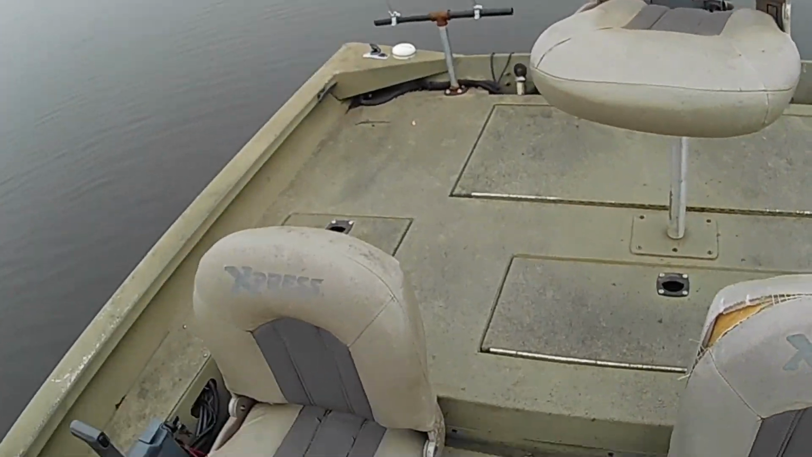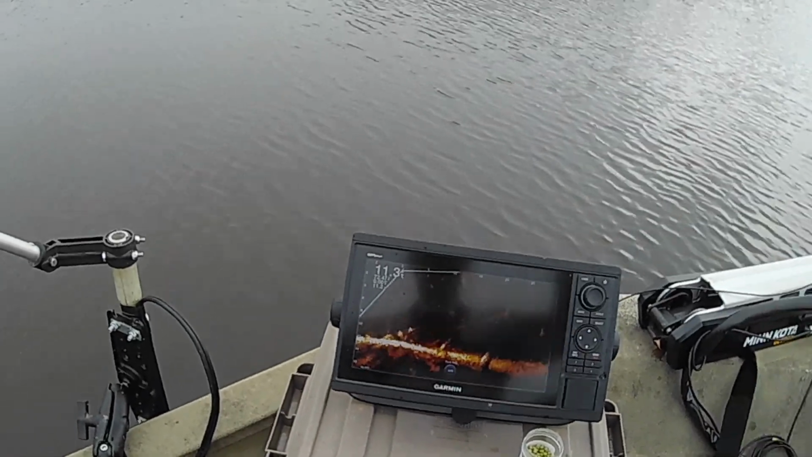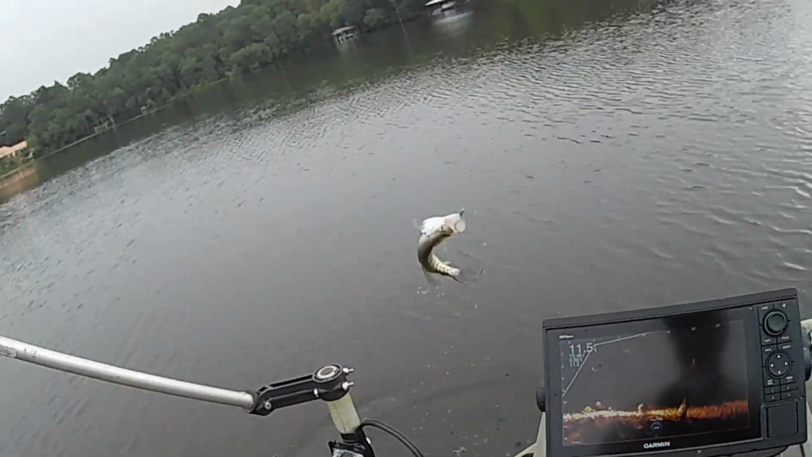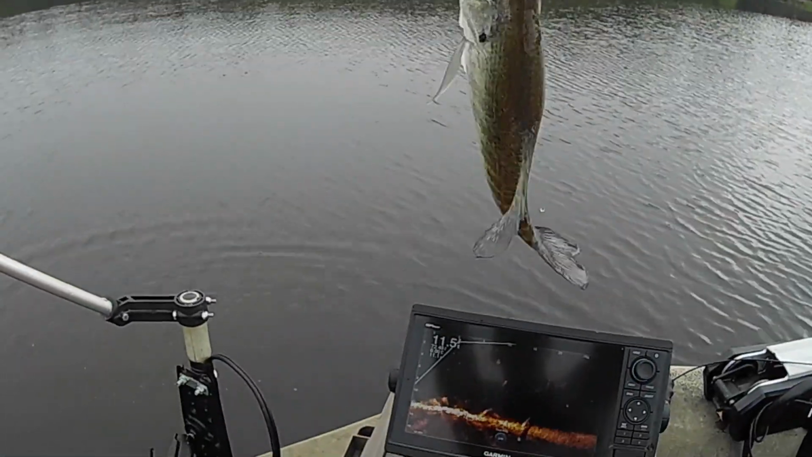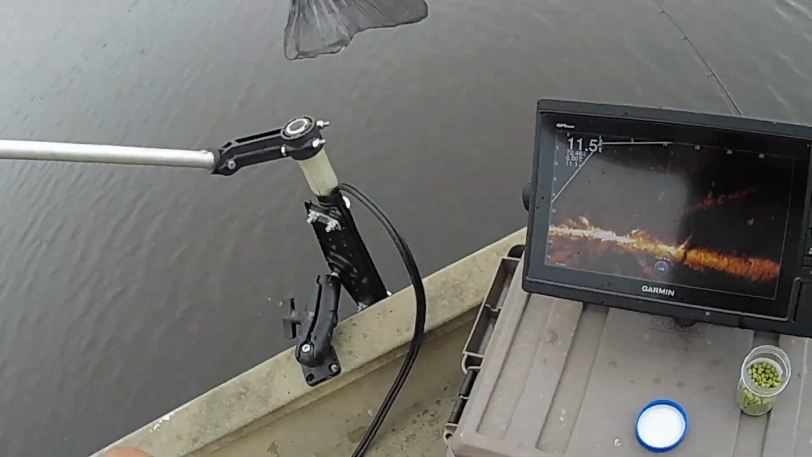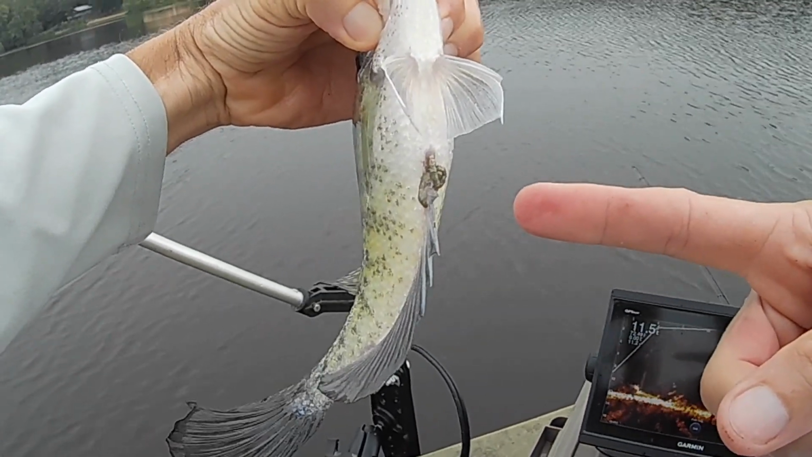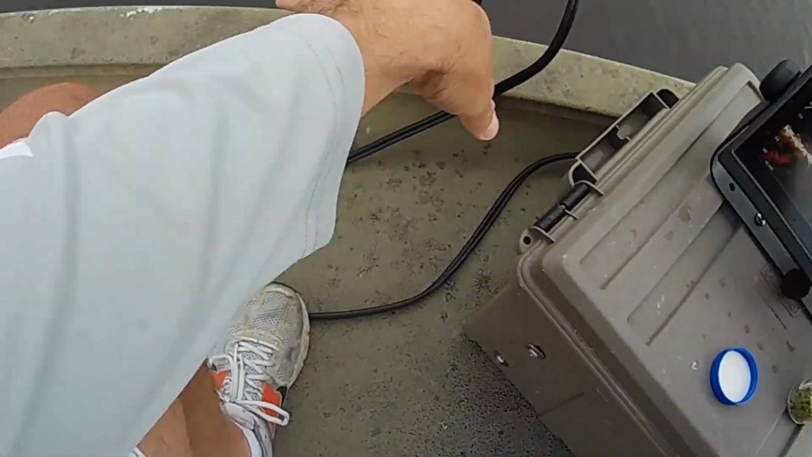I'm gonna save this one for a little bit here. Oh yeah, oh yeah. Another one. Another good keeper. Hey, look at him hung in the bottom jaw. Look at there, shad coming out of him right now. Digested shad. They're fattening up for the winter.